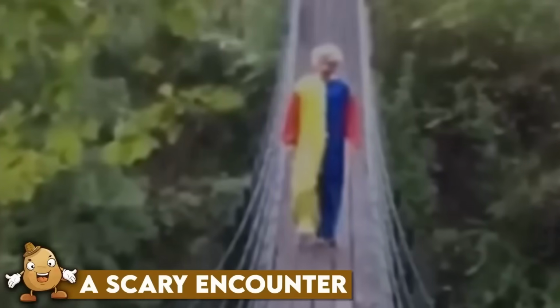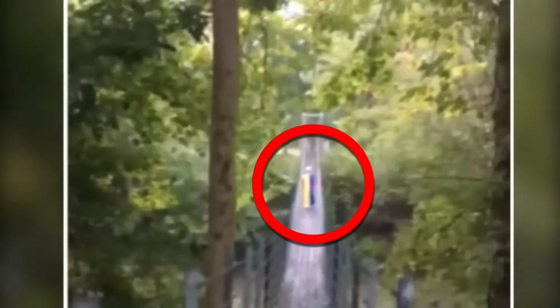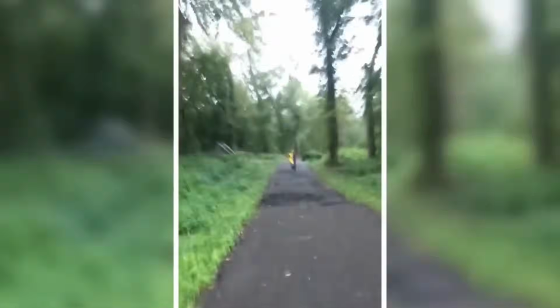A scary encounter. A man was out for a walk in the woods and was probably enjoying himself till he saw what no one was supposed to see. As he moved forward and came to the bridge, he saw a creepy clown trying to cross it. The clown was going to the other side, but as the man reacted to him by freaking out, he turned back and started moving towards him, which resulted in, of course, the man being freaked out more than before and running away. What are you guys doing if you end up in such a situation?